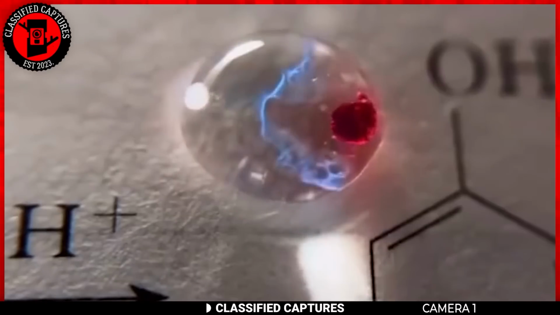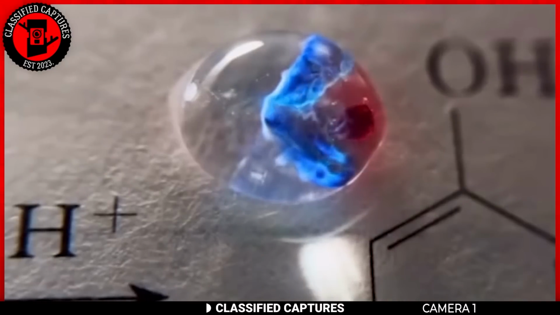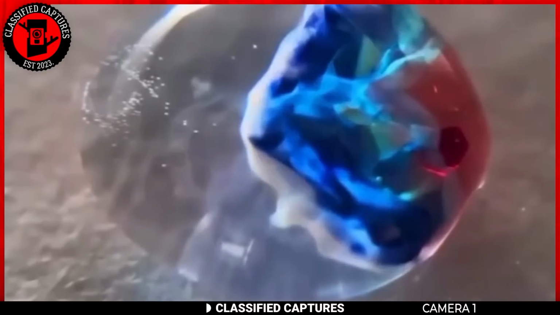Starting today's episode, we've got something interesting. First off, we have all had a pretty good idea of what a galaxy looks like, at least based on the images and illustrations scientists have provided in books and online, right? But now, take a look at this experiment and tell me what it reminds you of.